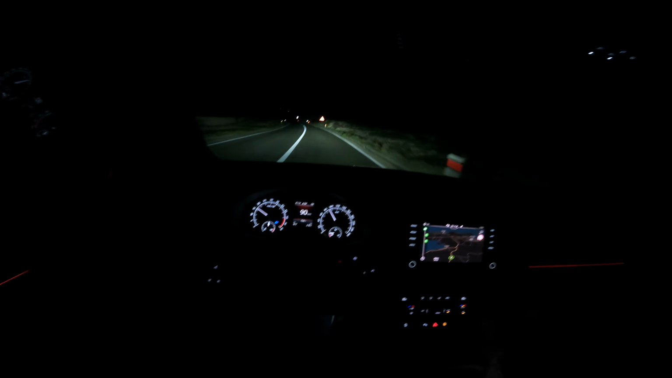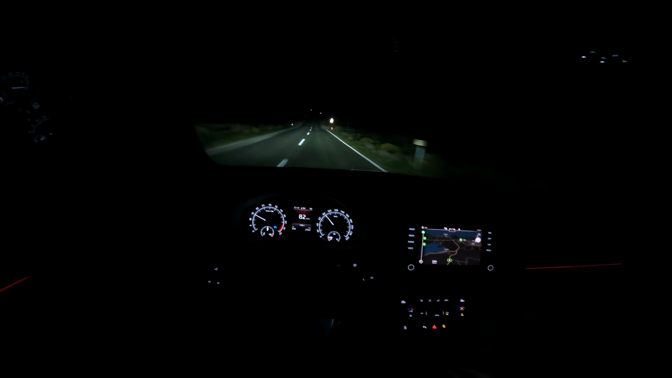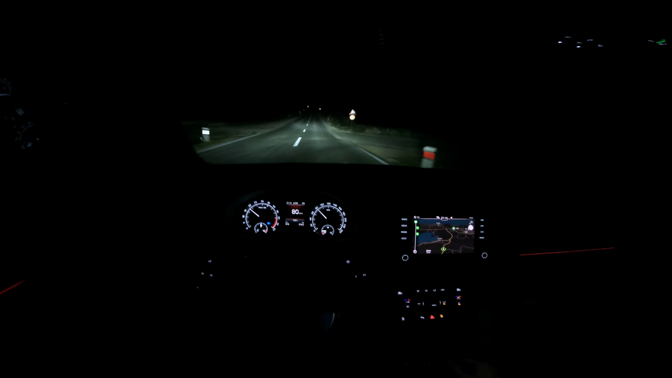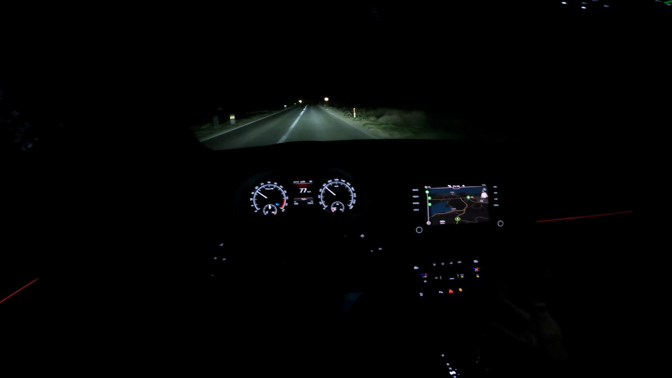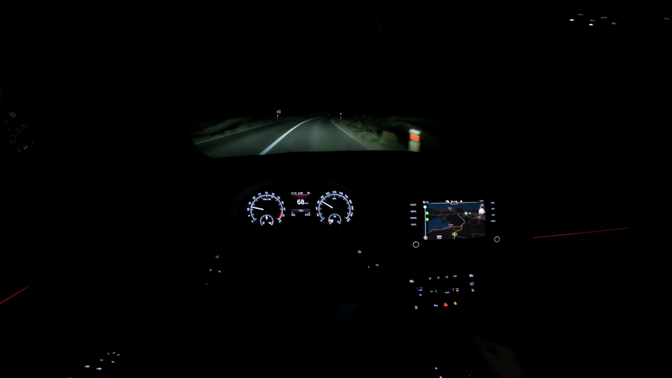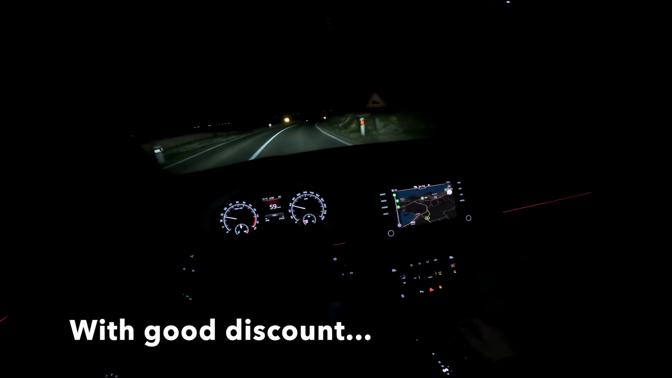Let's be honest, I review dealer cars, which are usually spec'd very well. This is the reality. People cannot afford 35, 40, 50,000 euro cars, so they spec a 30. I think this one is like 31, 32,000, something like that. So it has the basic stuff and that's it.